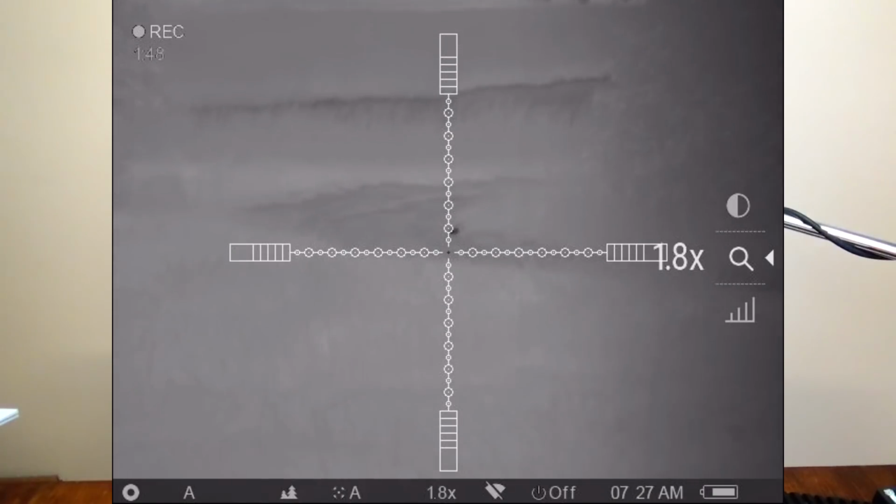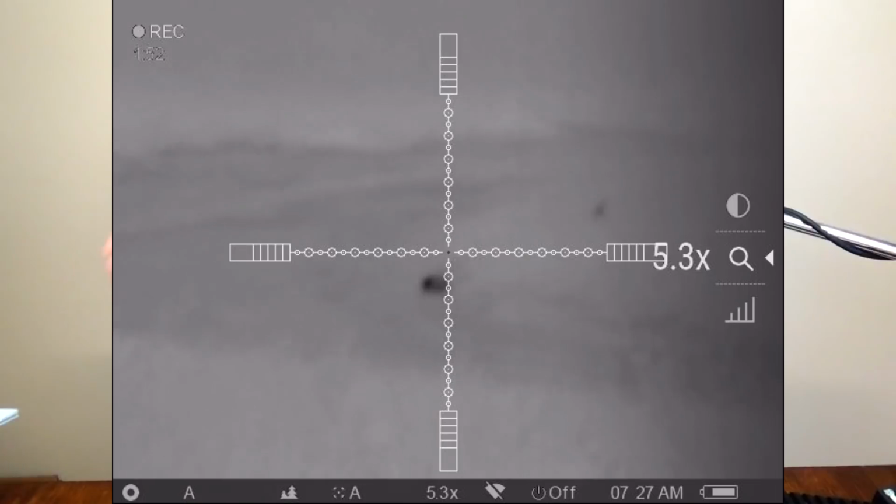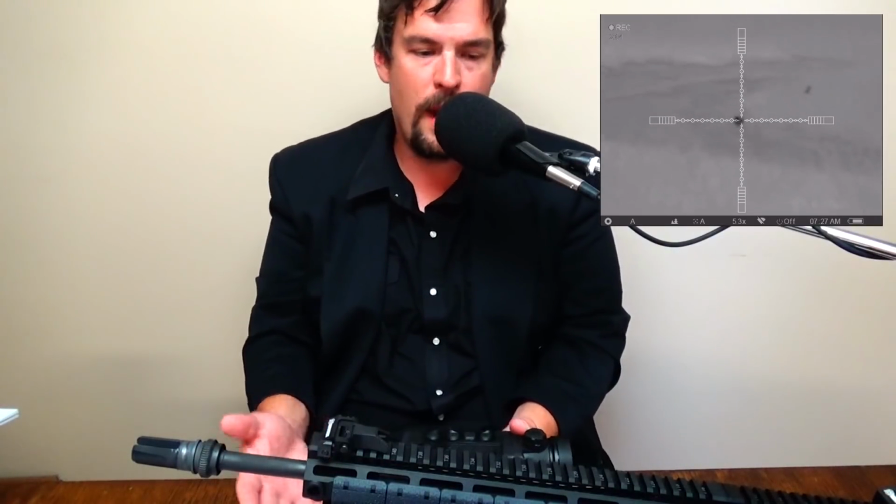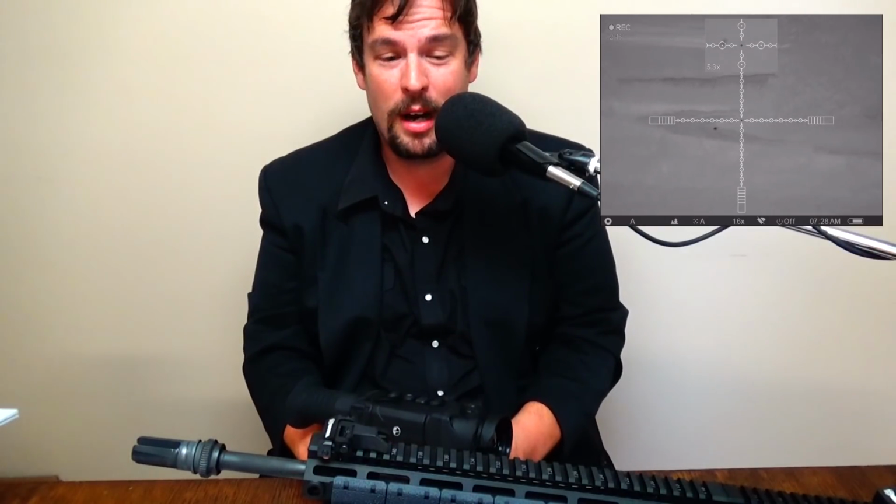Otherwise, if you digitally zoom in on it, it's more of a second focal plane type situation, where you're zooming in and the reticle stays the same. So if you plan on using those hash marks, you can only really use them at one power setting. Otherwise, every time you change the power setting, they're going to move around. Unless you're using the picture-in-picture function, which is actually pretty slick. So the different reticles, you can look through those when you get the optic. I can maybe show you some pictures of the ones I flipped through, but they're pretty darn cool, man.